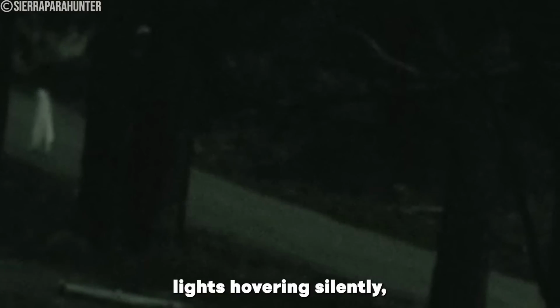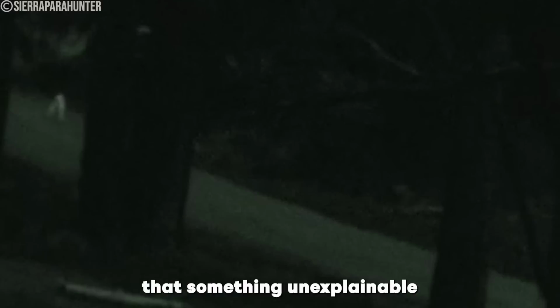Multiple reports from Yosemite detail strange lights hovering silently, unnatural movements in the sky, and eerie encounters with figures in the distance, fueling ongoing claims that something unexplainable might be watching from deep within the park's remote wilderness.